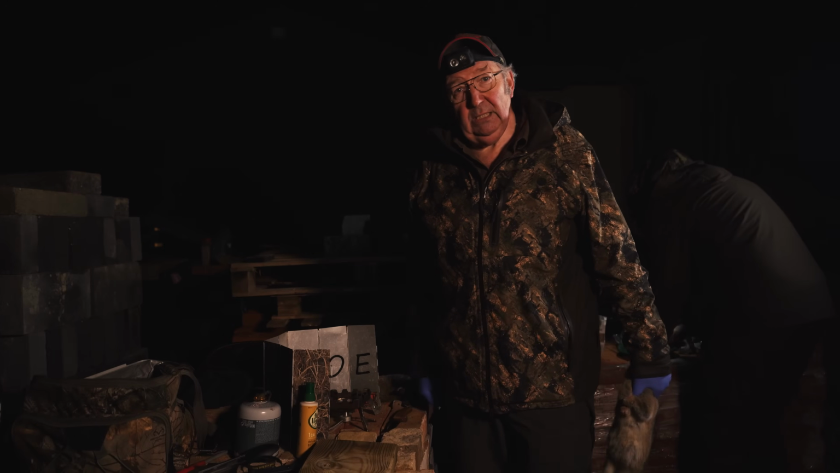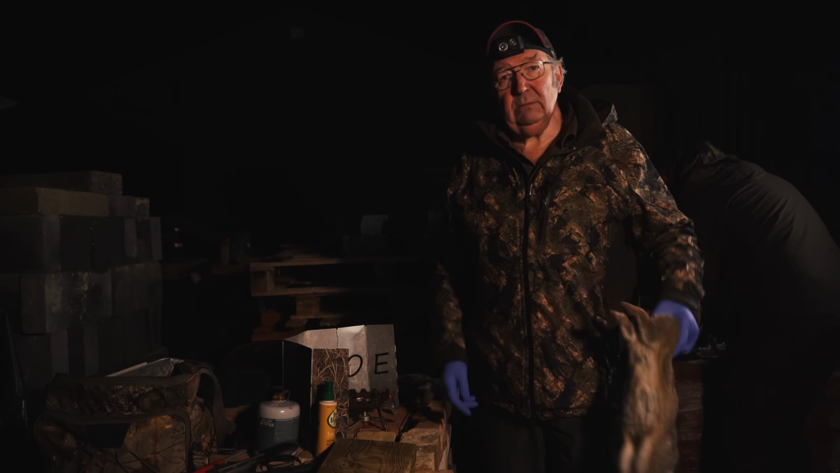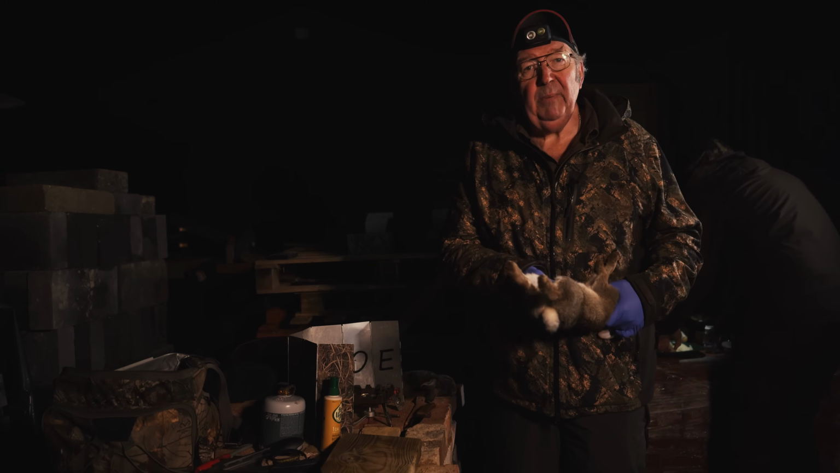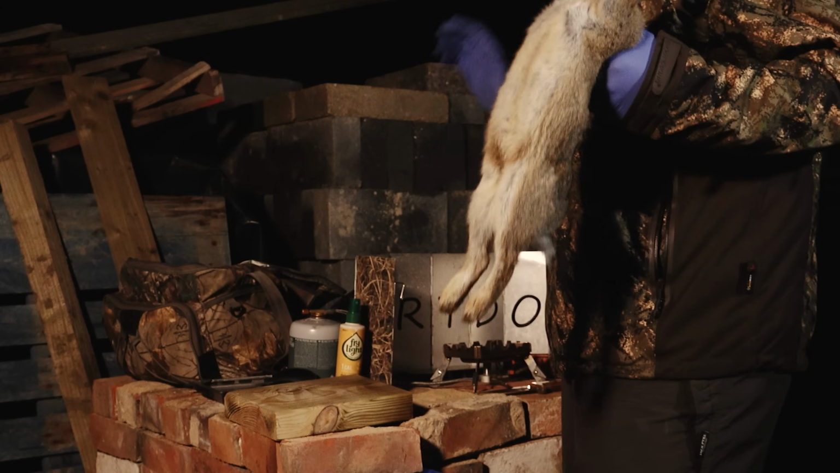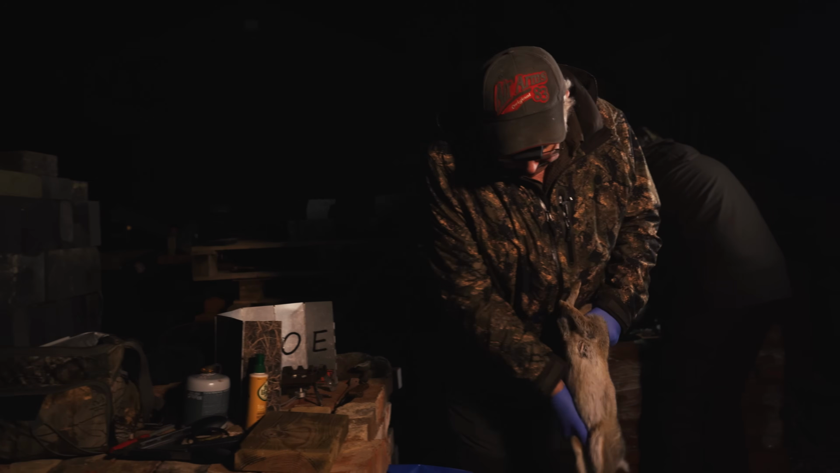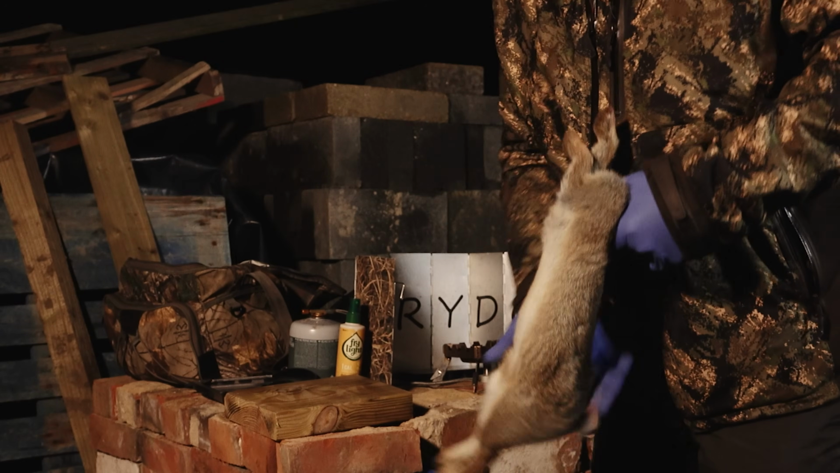Right, everybody, it's about 2 degrees below freezing, and we've had a tough old night, but luckily we have got a few rabbits. So we're going to prepare one. I'm actually going to cook it up. So first things first, Dave's already done this I think, but as soon as you shoot a rabbit, you do that, okay? You push down from the chest, you're expelling the urine. But as I say, Dave's already done it.